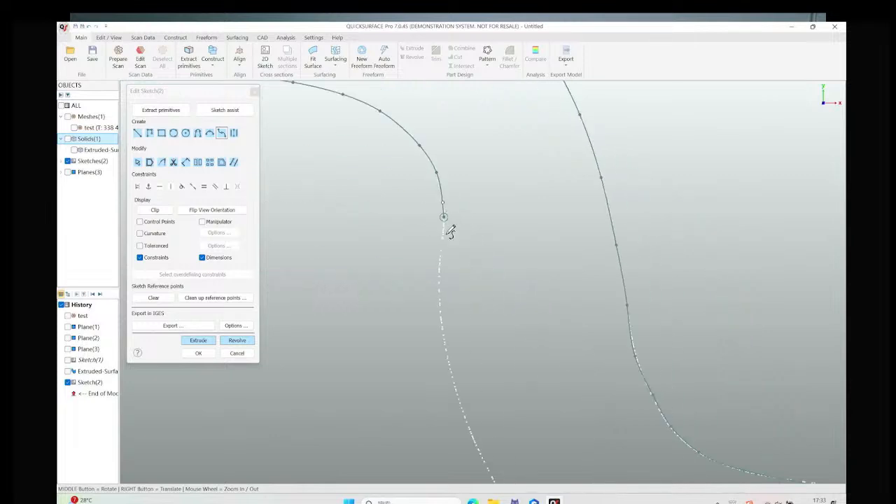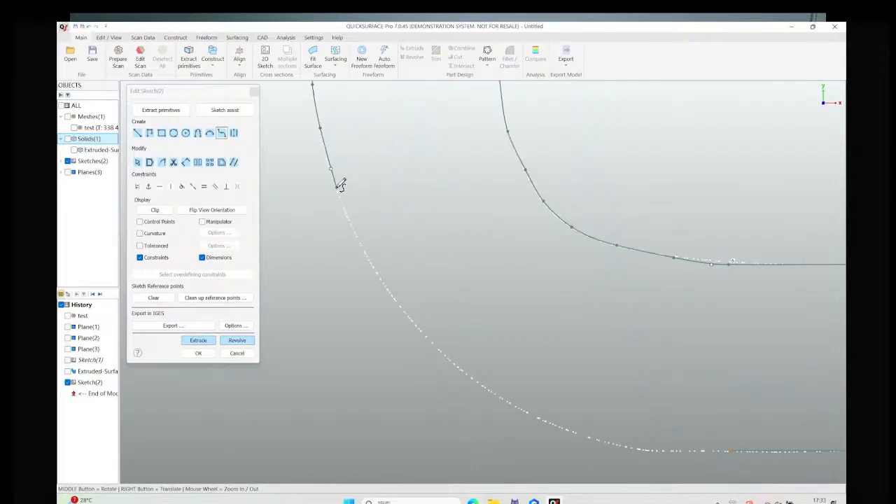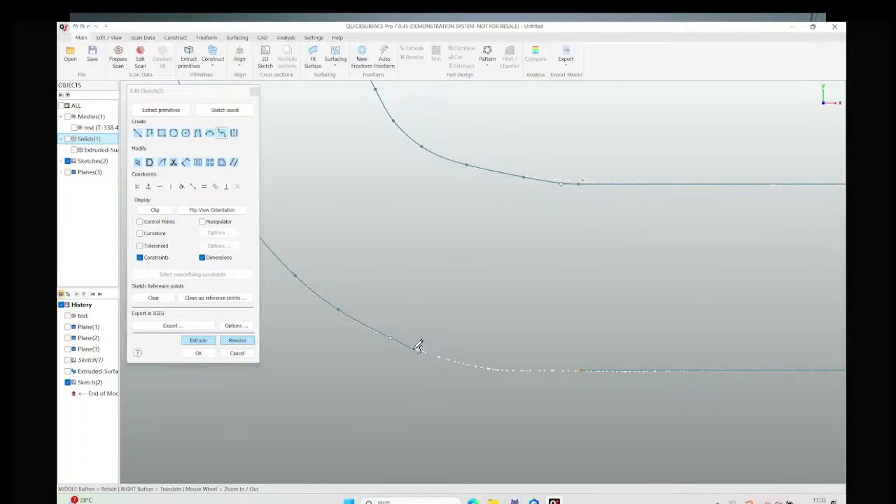So if you are encountering some problems during the extrusion, or if the software is prompting you that creating a solid has failed, you need to go back and check whether your curve is totally connected from the beginning to the end.